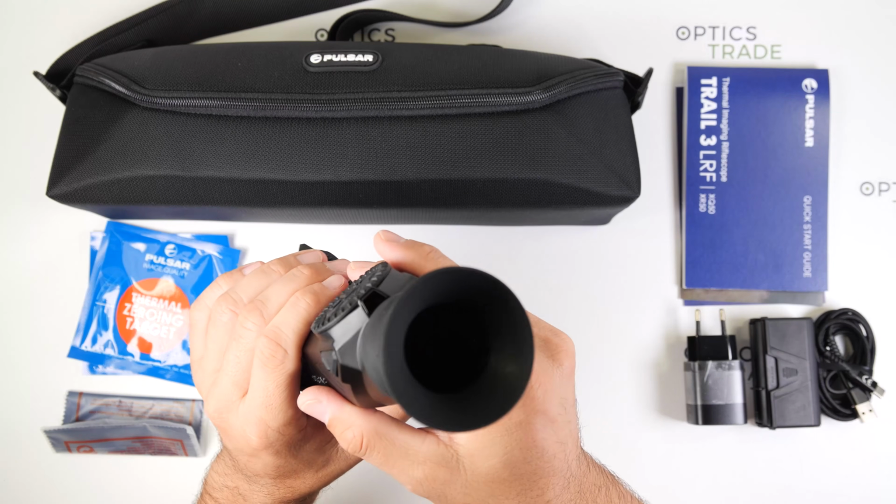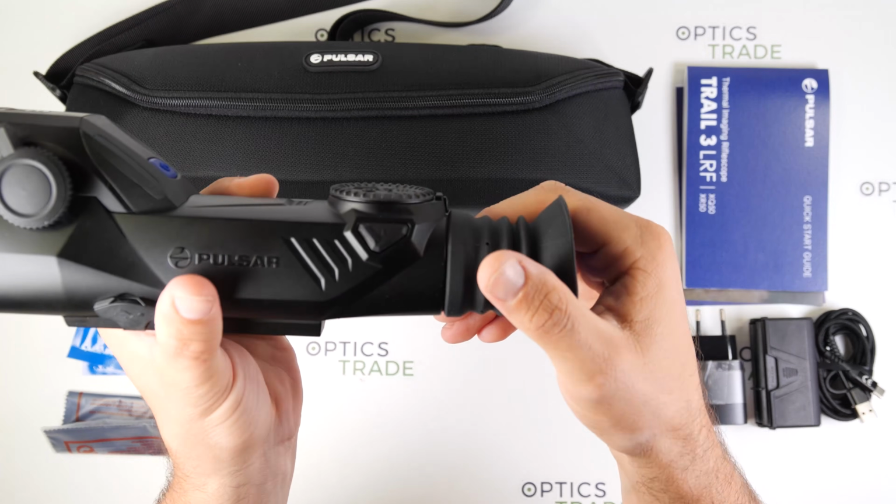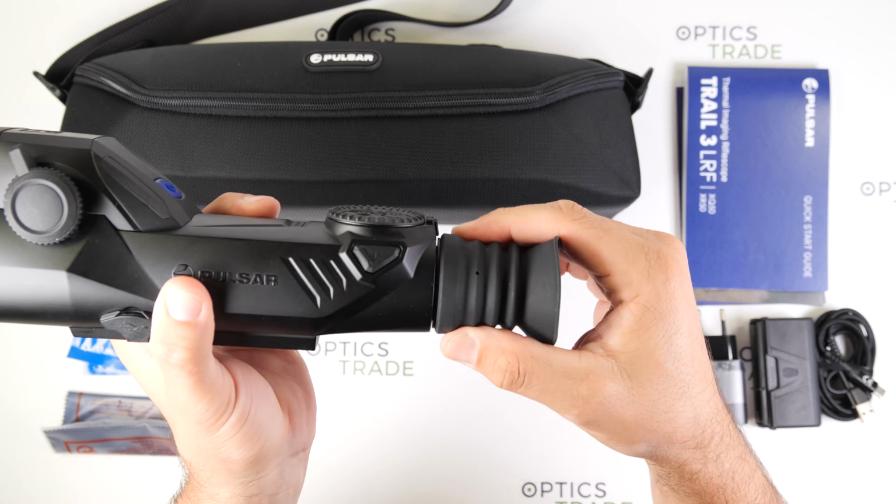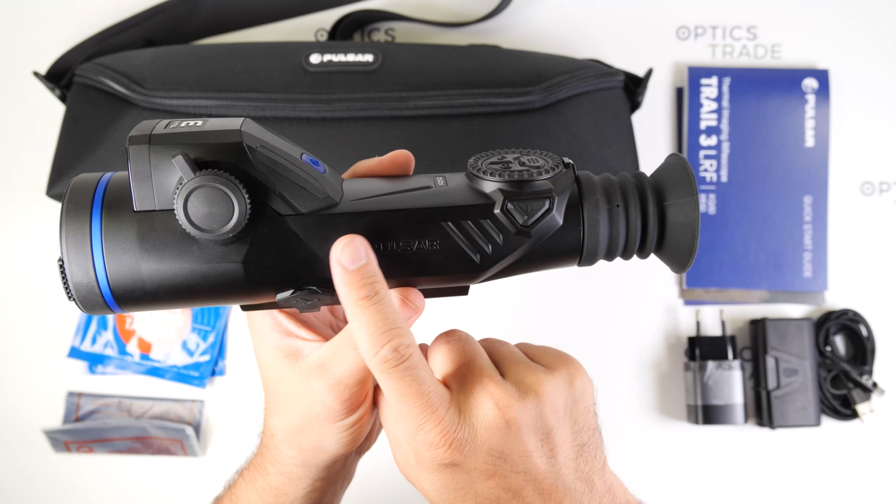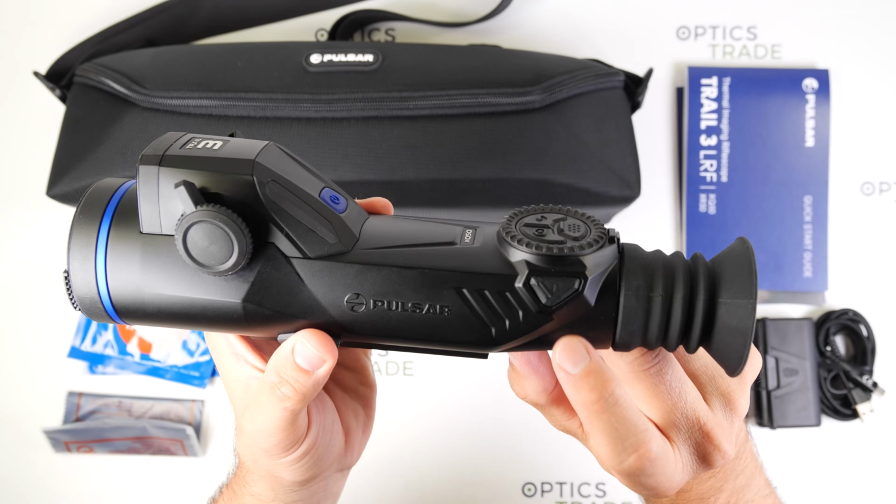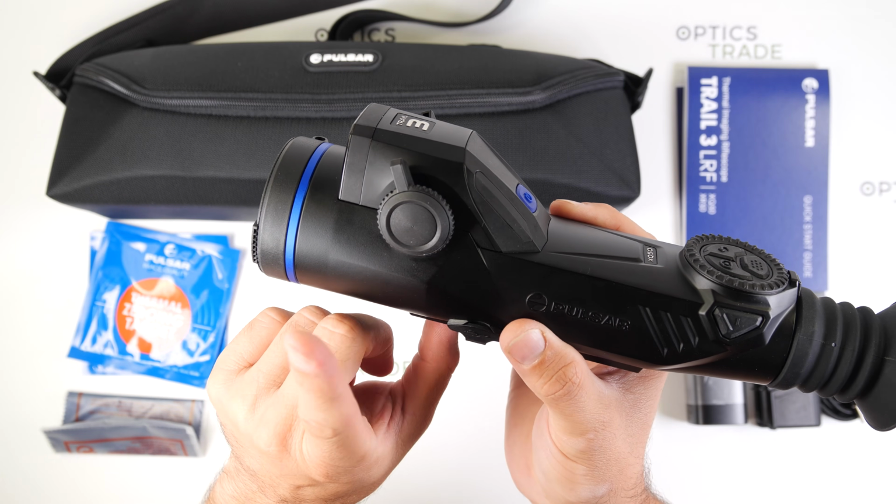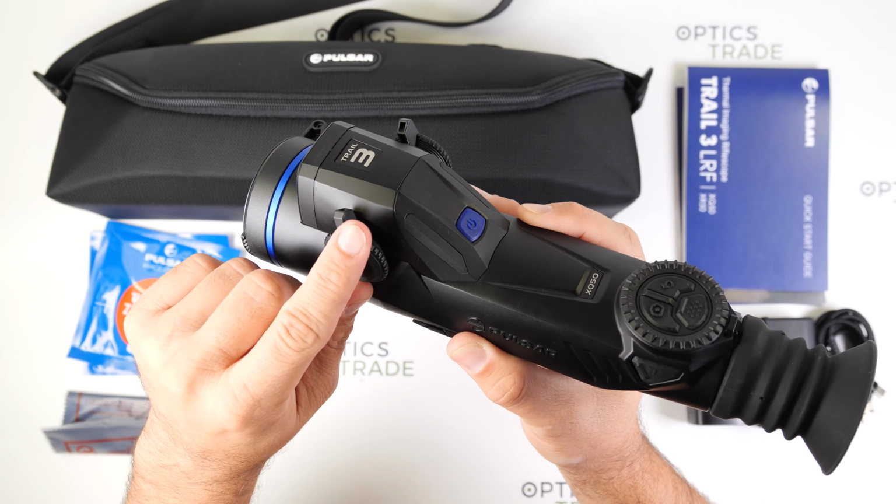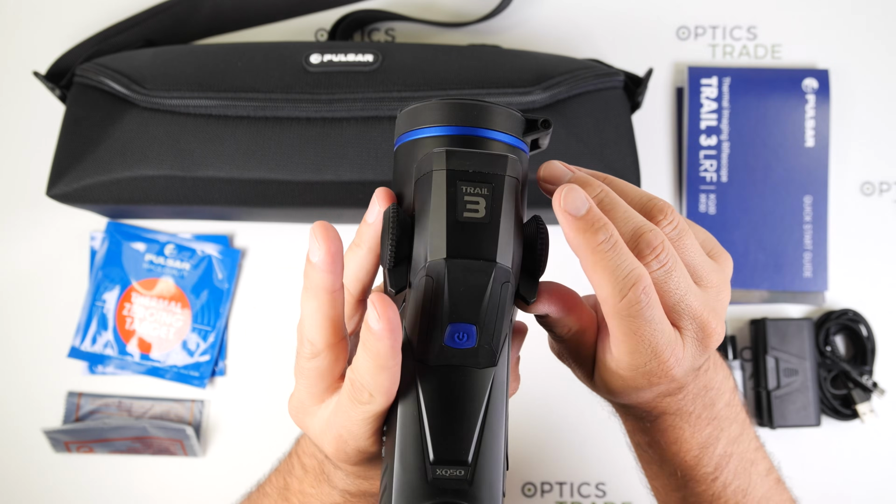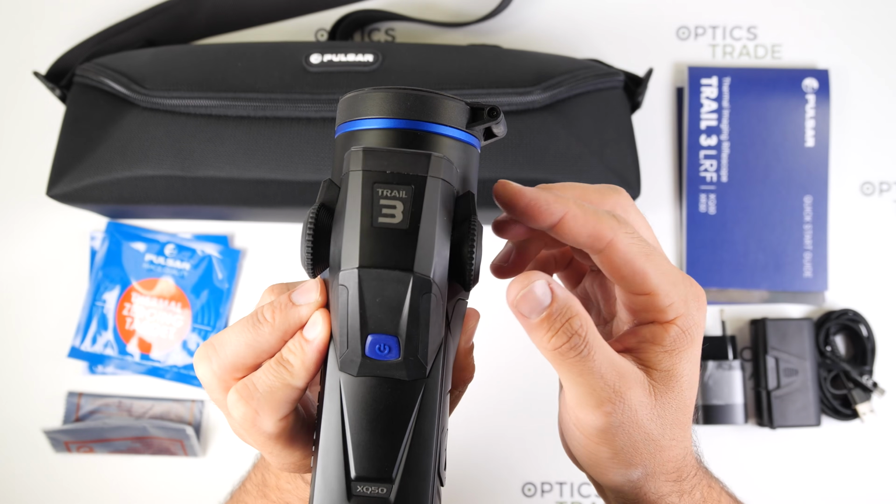In the back we have the adjustable ocular with this rubber cover. The diopter can be adjusted simply by turning the entire ocular or eyepiece. Here on the left side we have only the USB Type-C port and the button with the letter L, and also the focusing wheel, which is ambidextrous, so it can be operated from both sides, as you can see here from this perspective. So it is perfectly designed for left and also for right-handed users.